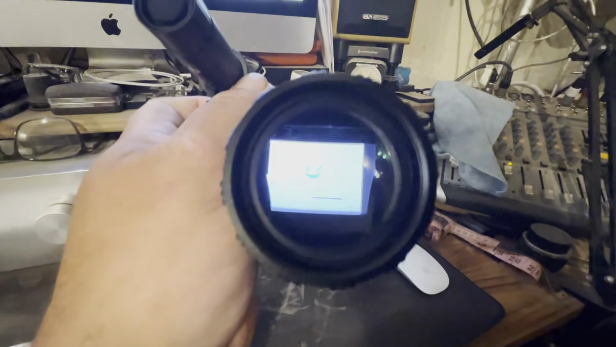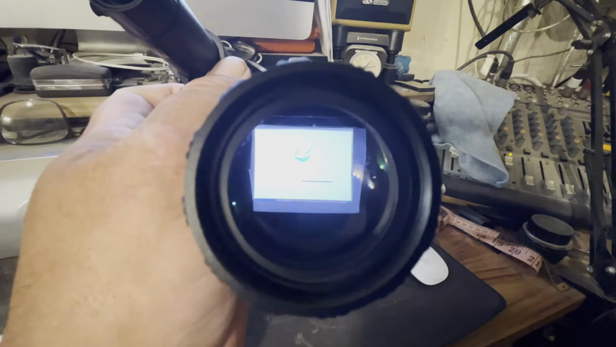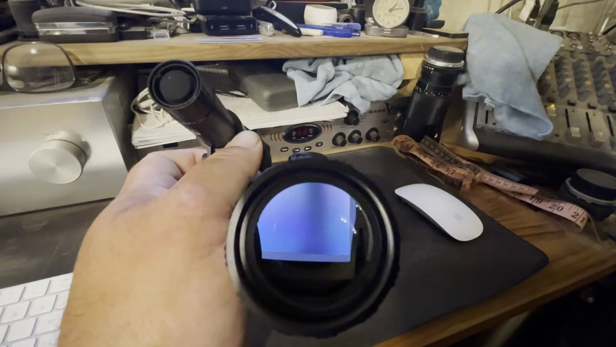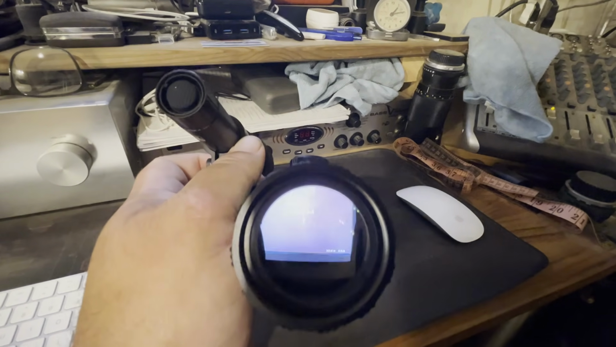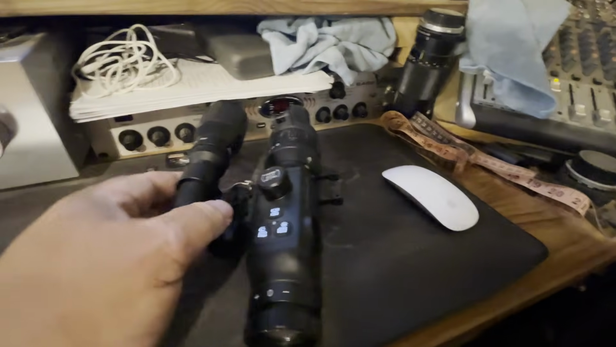Yeah, it's doing a system update now. Don't know if you can see that. There we go. New firmware. I'll just check it, and then you've got to format the card again. So I'll just do that now.